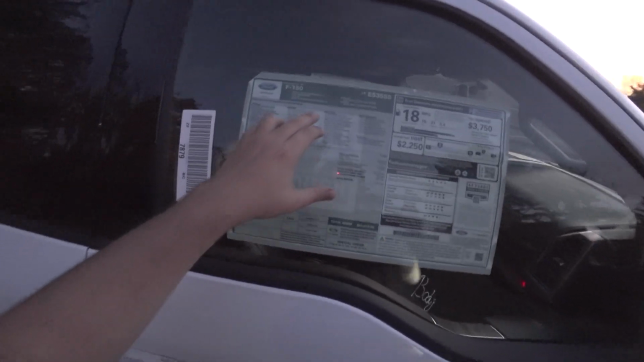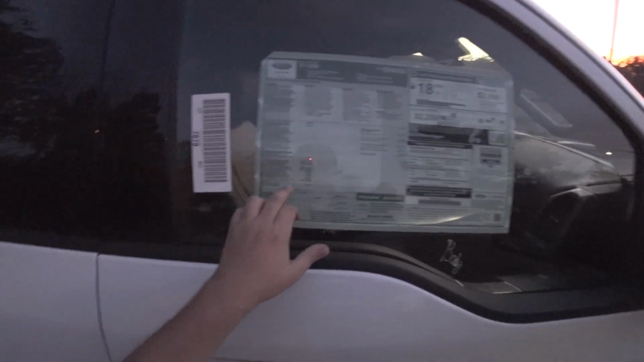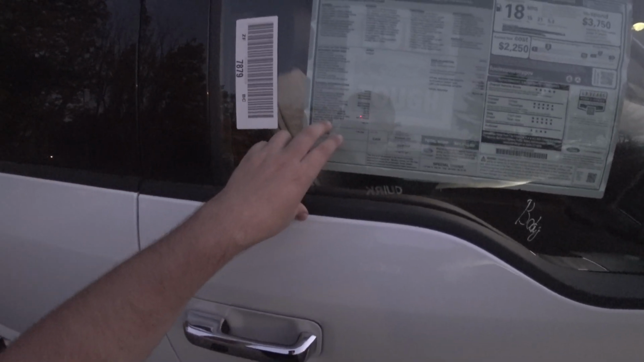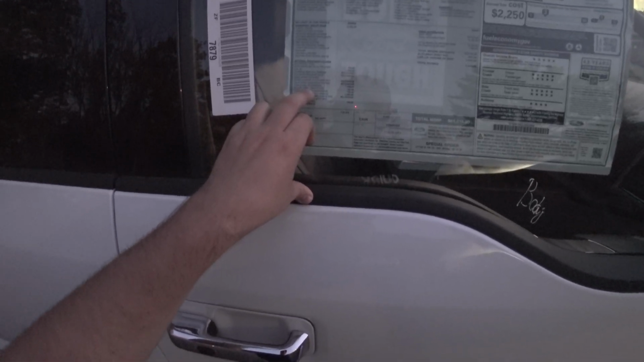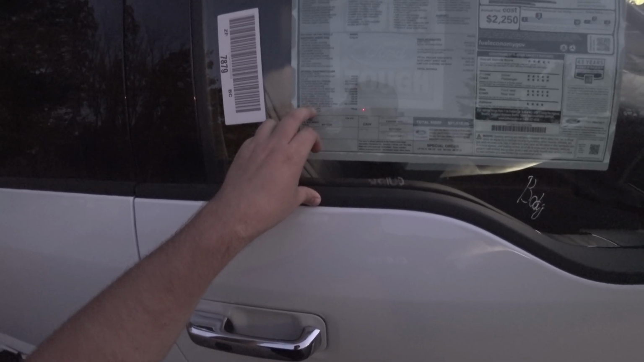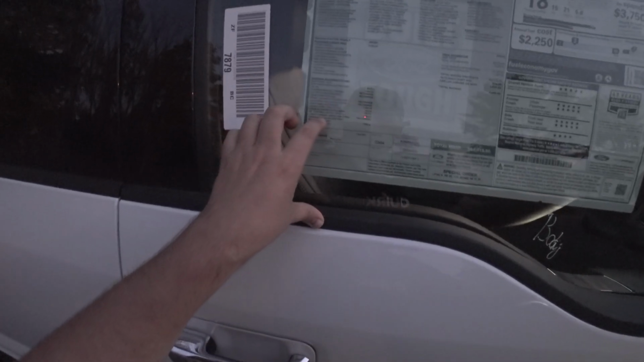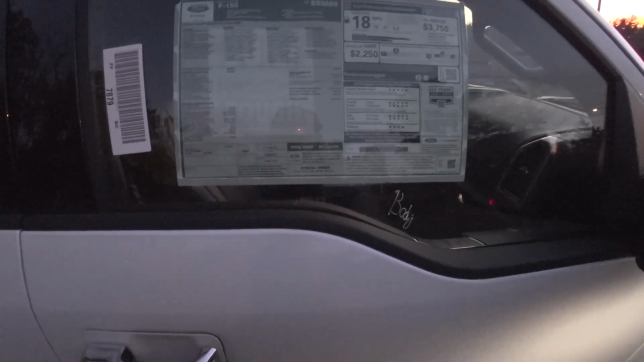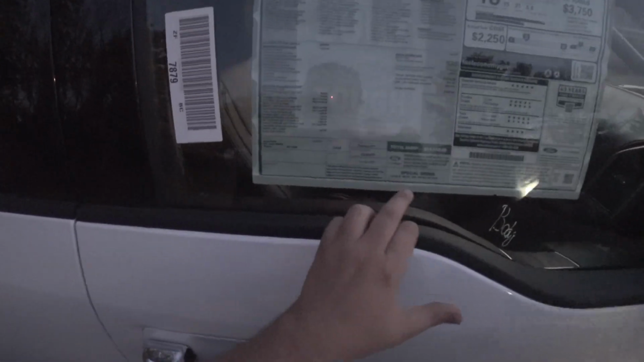It looks awesome. Star white metallic with a black leather trim bucket seat. Total options, the 5.0 was $1,000. The star white metallic was $595. Twin panel moonroof, the floor liner, the voice activated navigation, the 20-inch chrome wheels, wheel well liner. So a total price of $61,015, and I guess it was a special order.